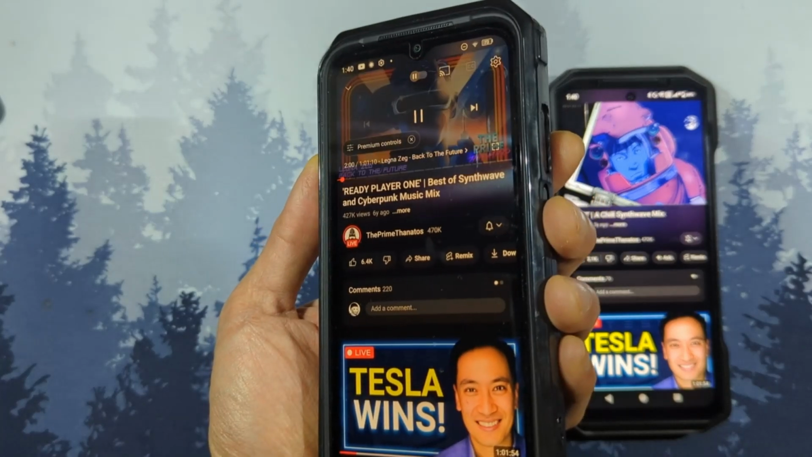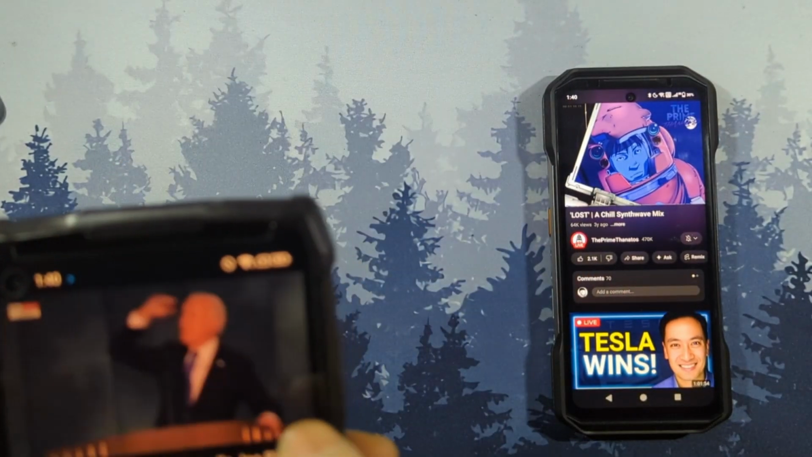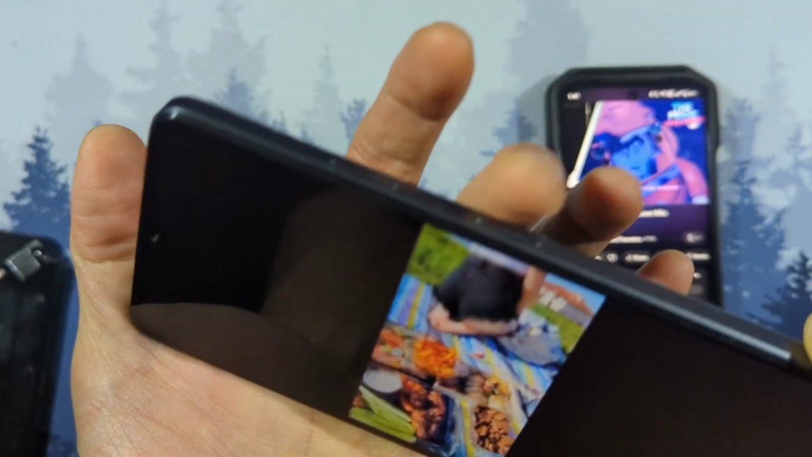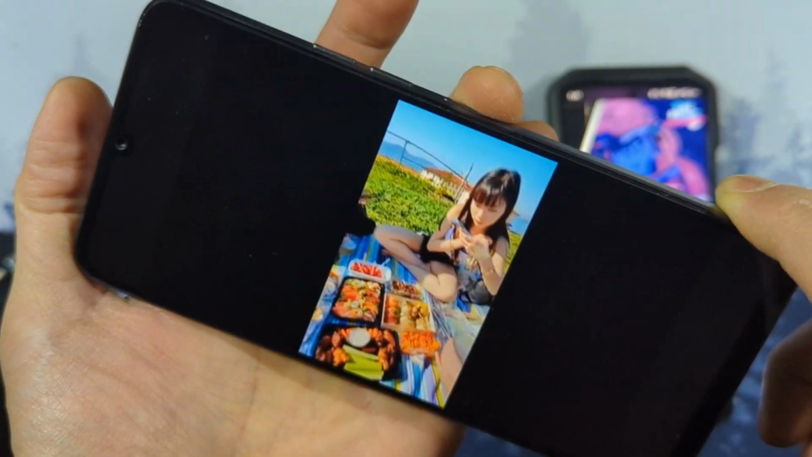I have the same issue on the Power Armor 19, but not on the Power Armor 13. Both of those have side-mounted fingerprint scanners. And on another brand, like this Yumi DG side fingerprint scanner, it doesn't interrupt the video either. So it's something with the software, but I doubt it'll be fixed because these phones won't get any updates.